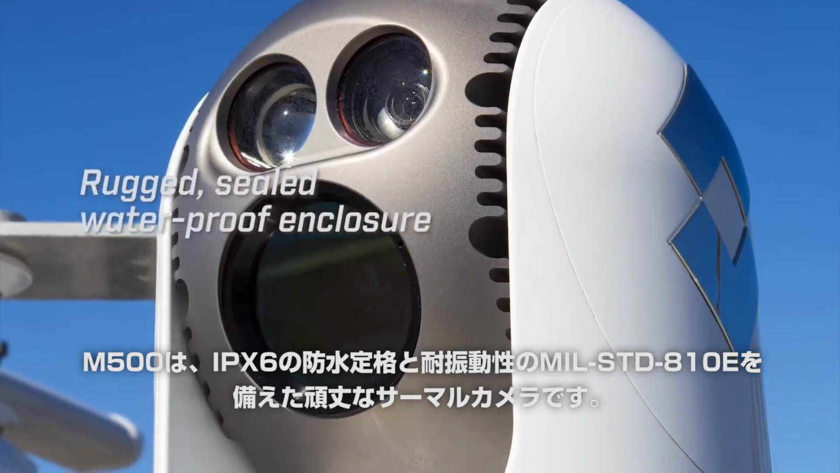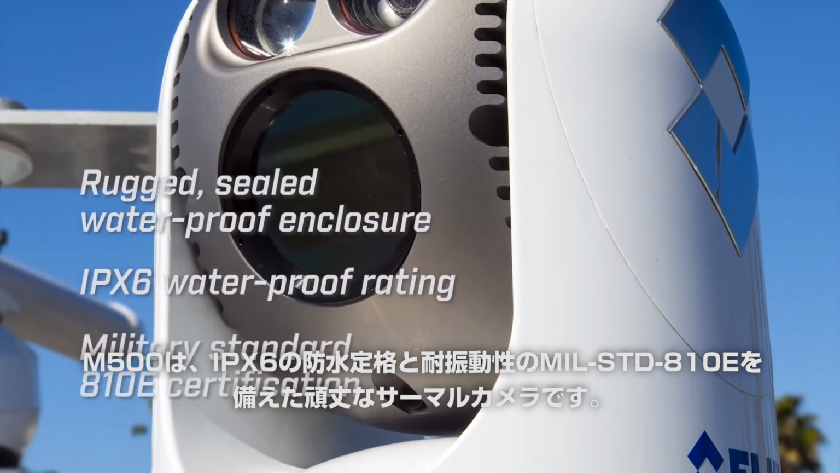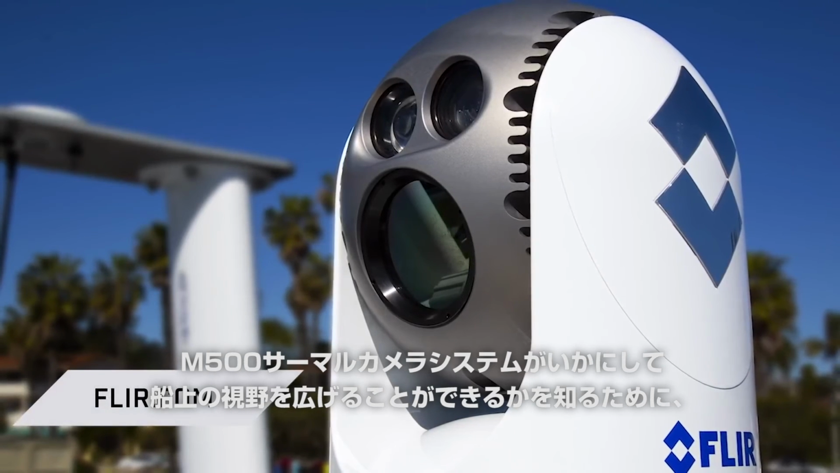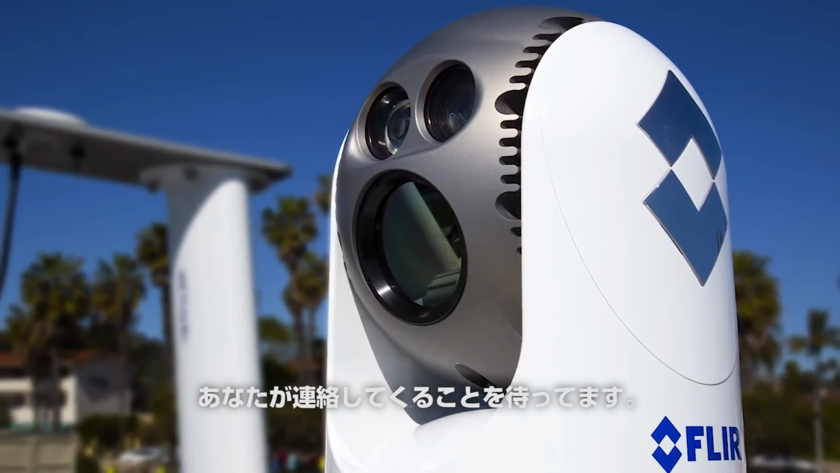M500 has a rugged, sealed, waterproof enclosure with an IPX6 waterproof rating and a military standard 810E certification. Contact us today to find out how the Flir M500 ultra-high performance marine thermal camera system can expand the visual horizon on board your vessel.